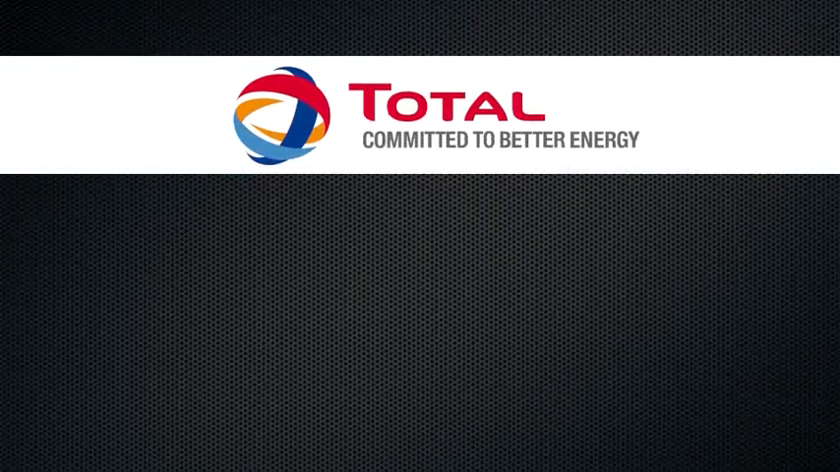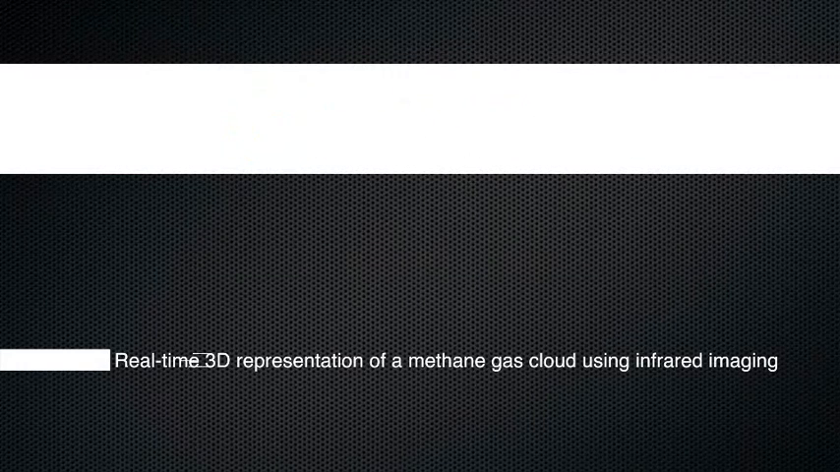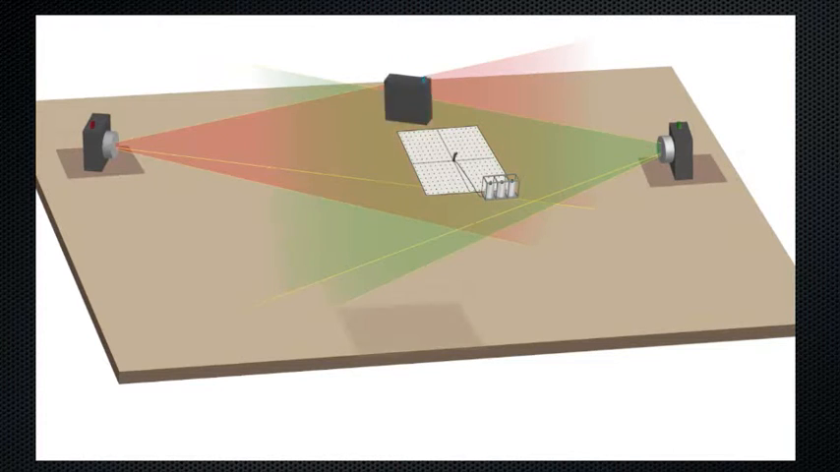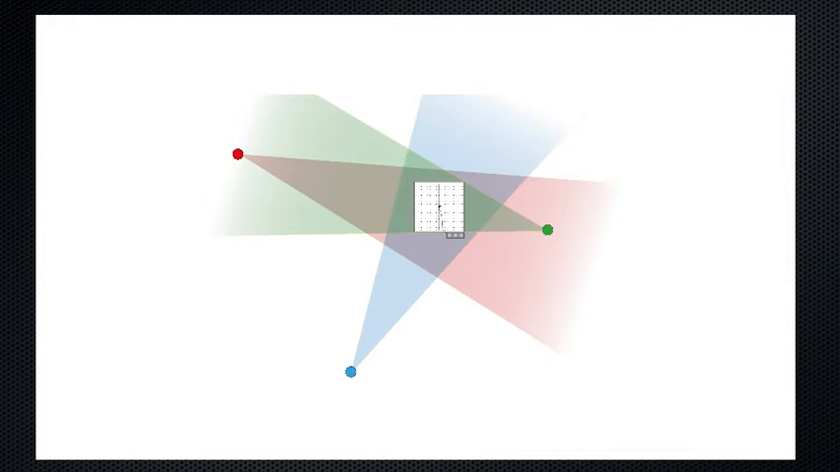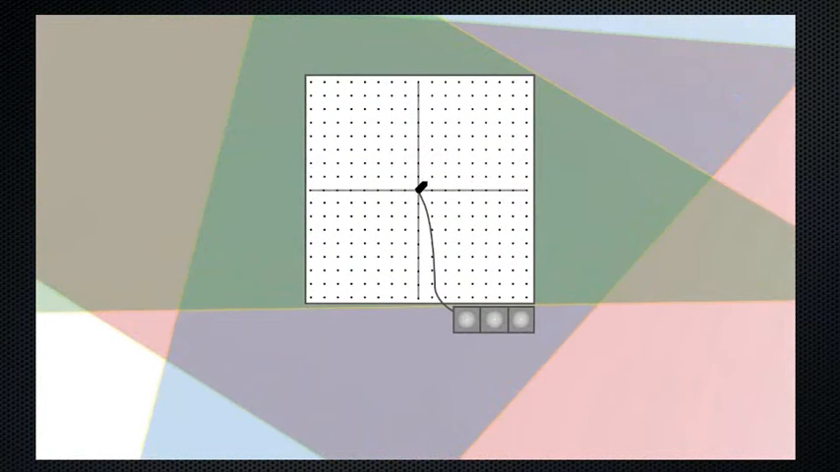For the first time in the industry, Total is testing and validating the real-time 3D reconstruction of a methane cloud for quantitative use by means of cutting-edge infrared imaging technologies. These tests are being organized by the Major Accident Prevention R&D project and the Platform for Experimental Research in LAC and form part of the action plan of one of the 8 EP strategic research programs.